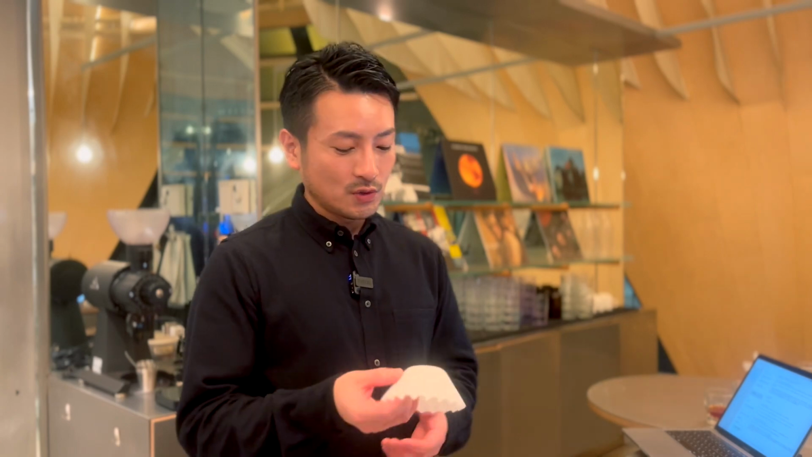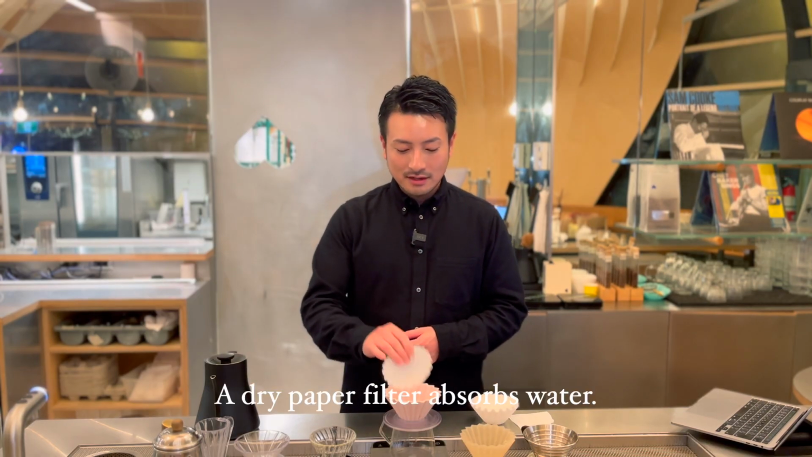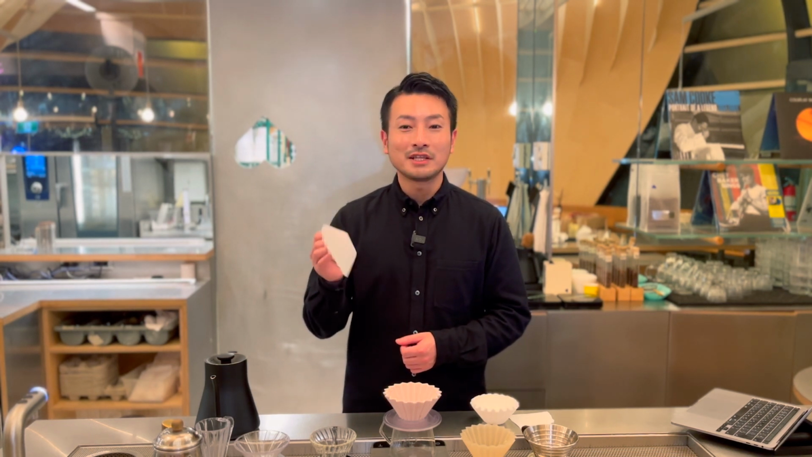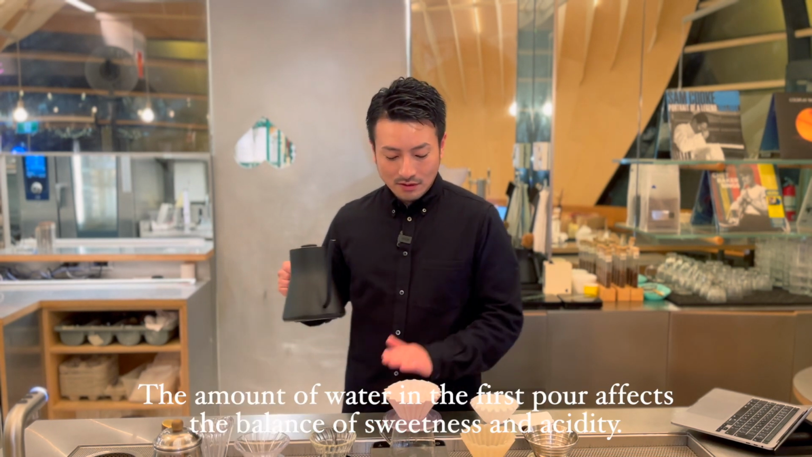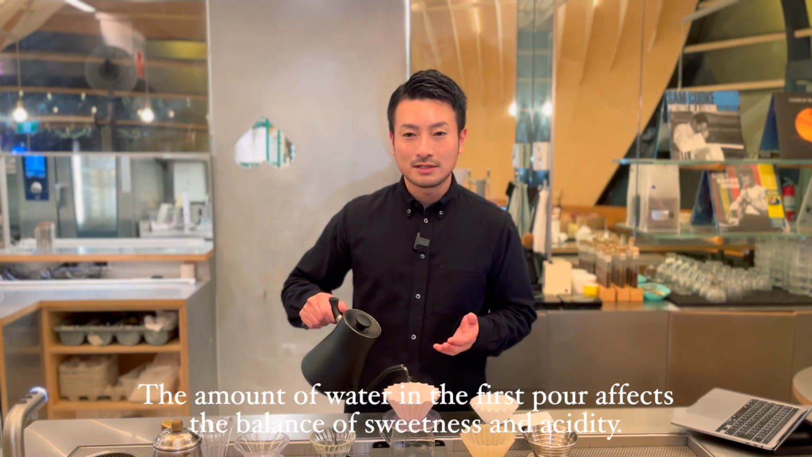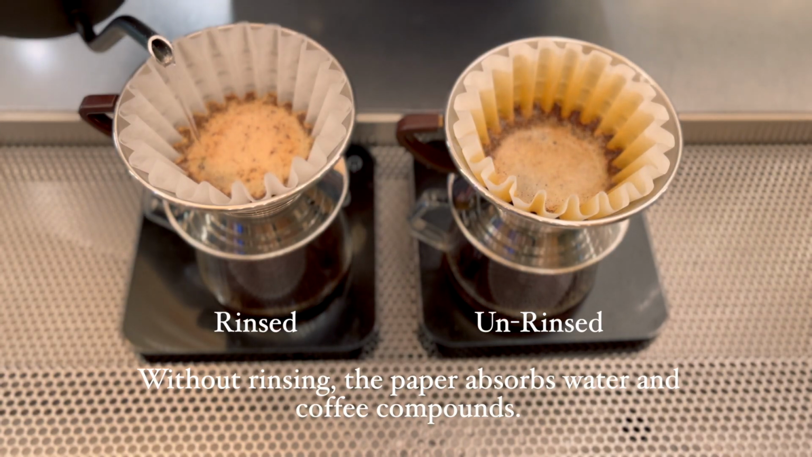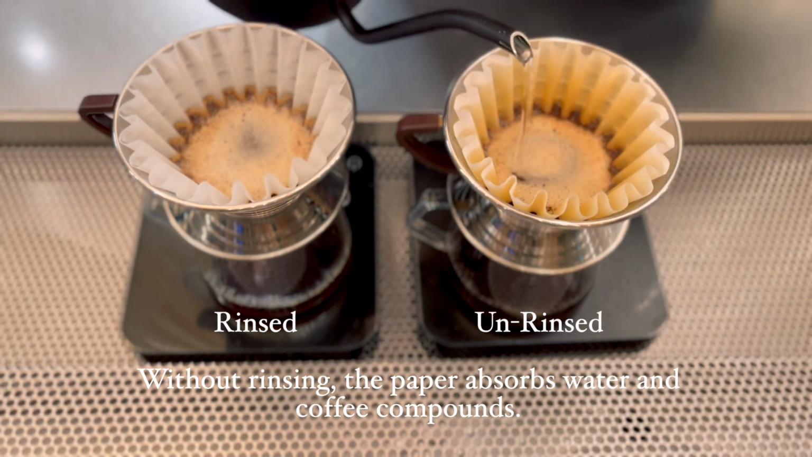Alright, let's talk about the third one. If you don't rinse the paper filter, it stays dry, which means it will absorb some of the water when you start brewing. How does this affect coffee extraction? The first pour is super important because it helps set the balance between acidity and sweetness. But if the filter absorbs water, that first pour ends up being smaller than intended.